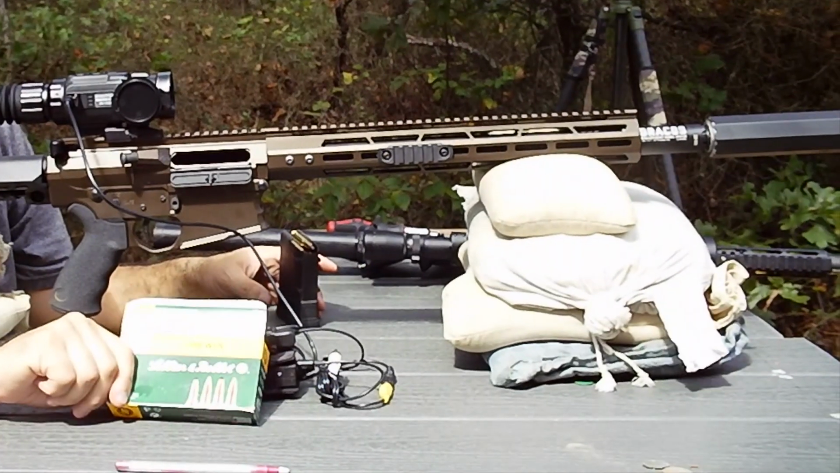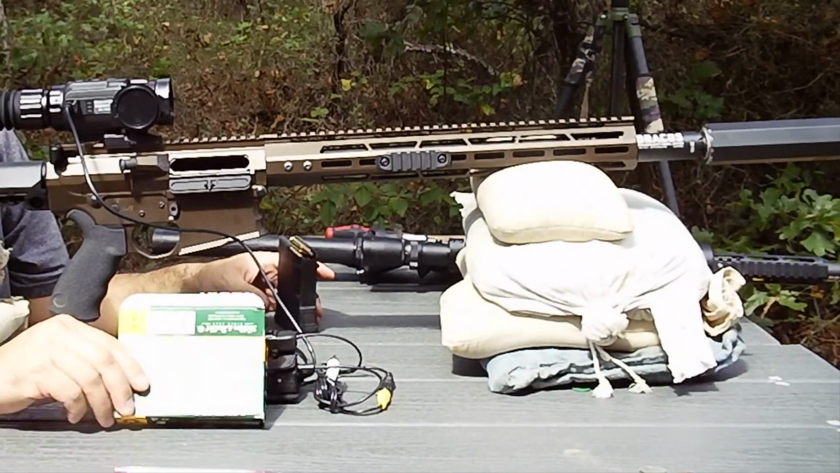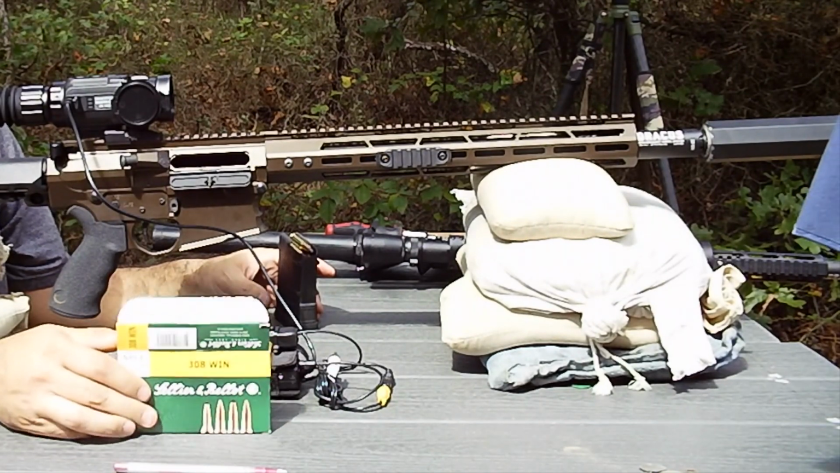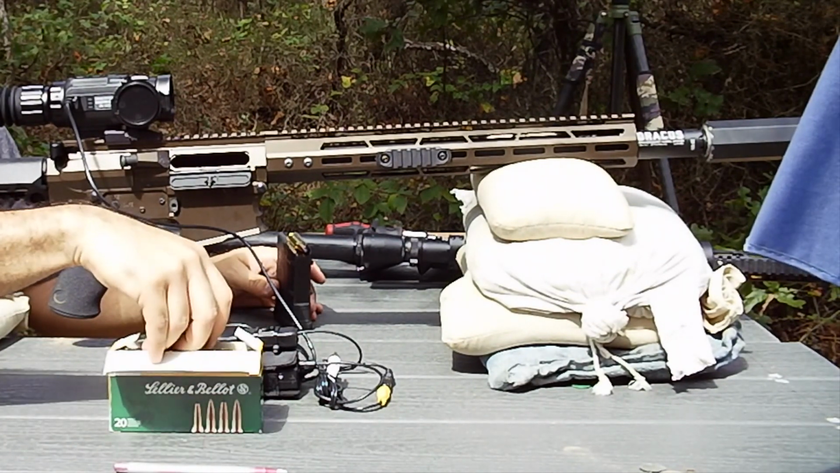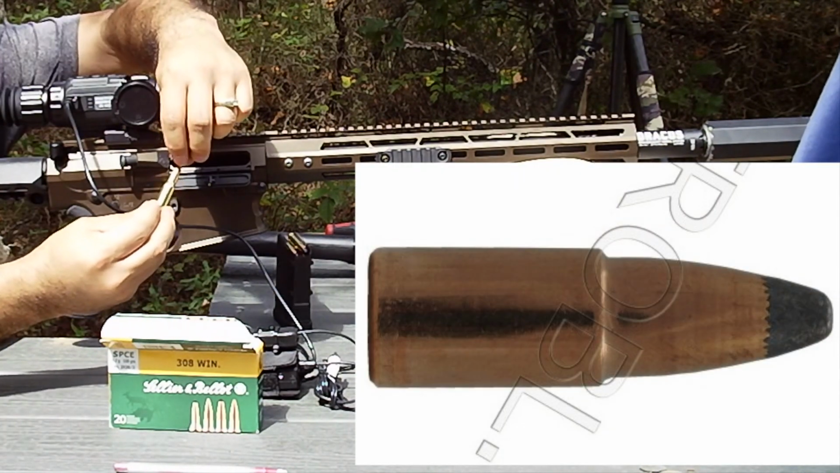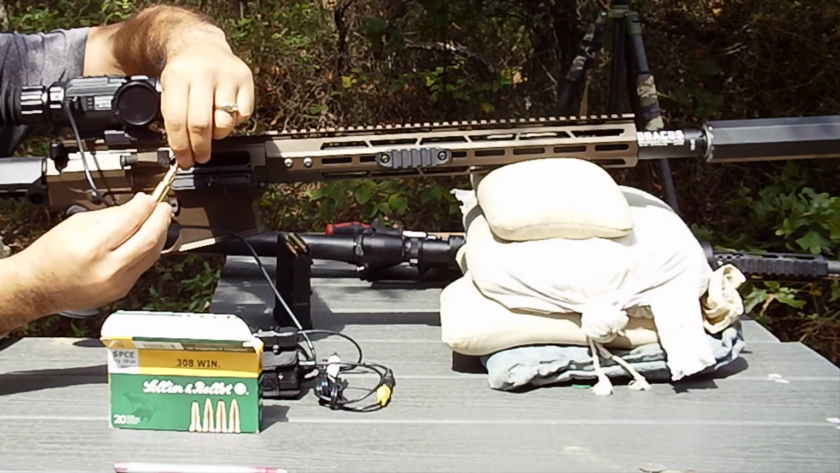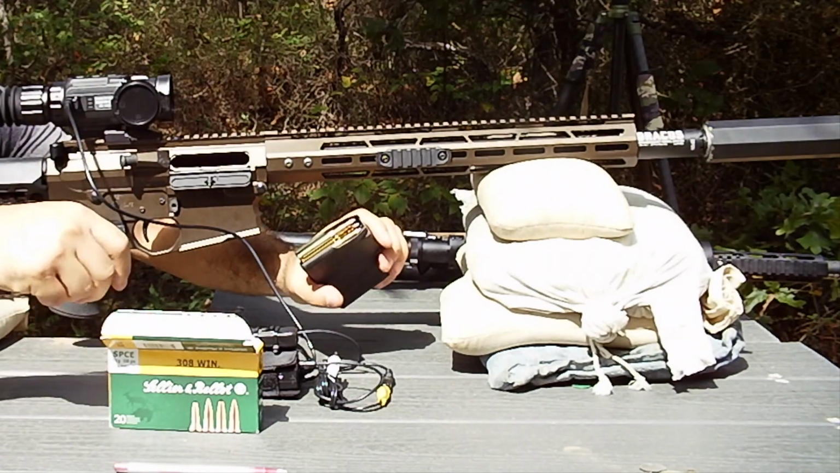Getting ready for hog hunting. This is some ammo I featured in a previous video. It's Soft Point Cutting Edge, SPCE, and it has a unique shape to the bullet design. The website will tell you why they did it, but there's definitely a step physically in the bearing surface of the bullet. So it tickled my interest. I'll try to put it into some hogs and see what it does.